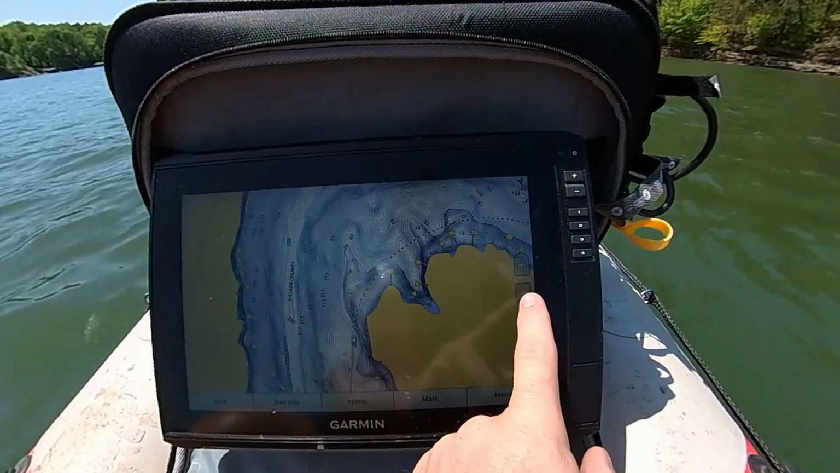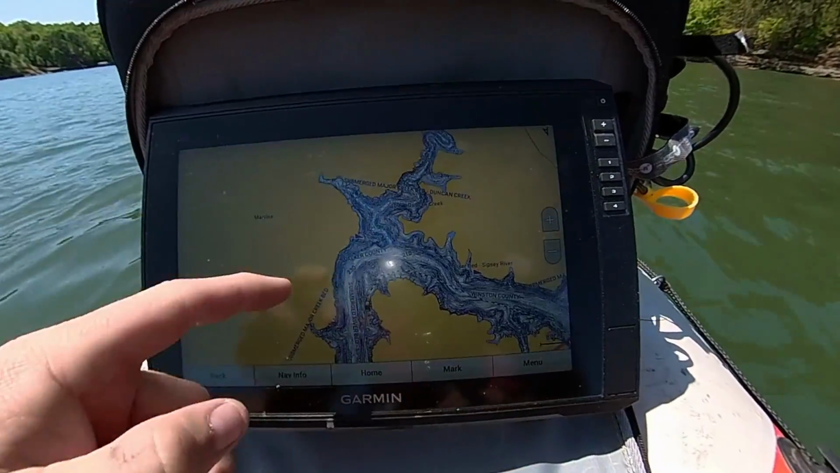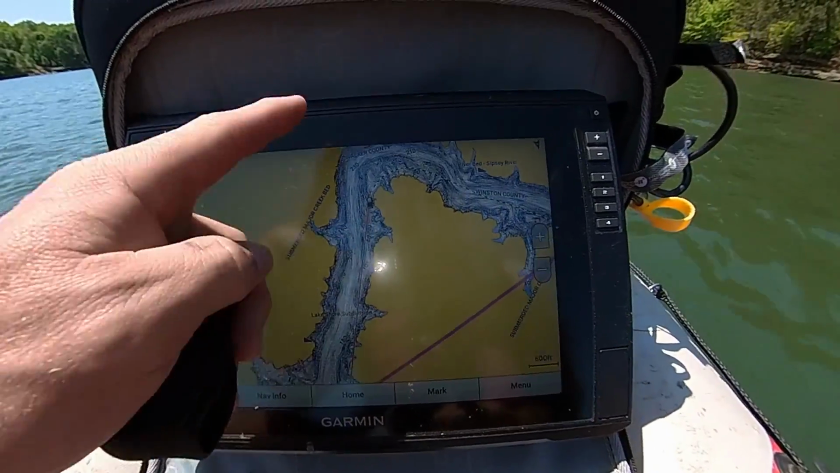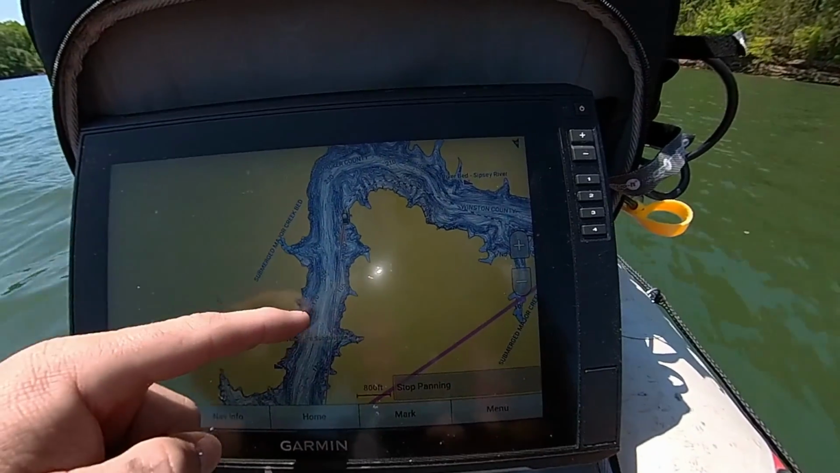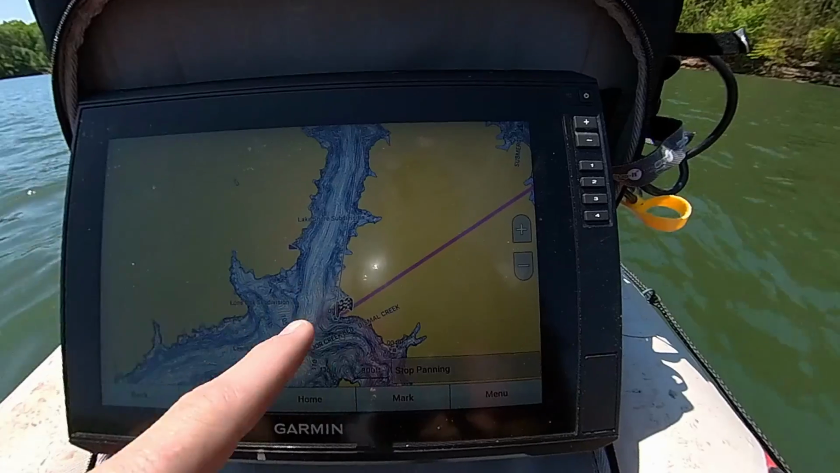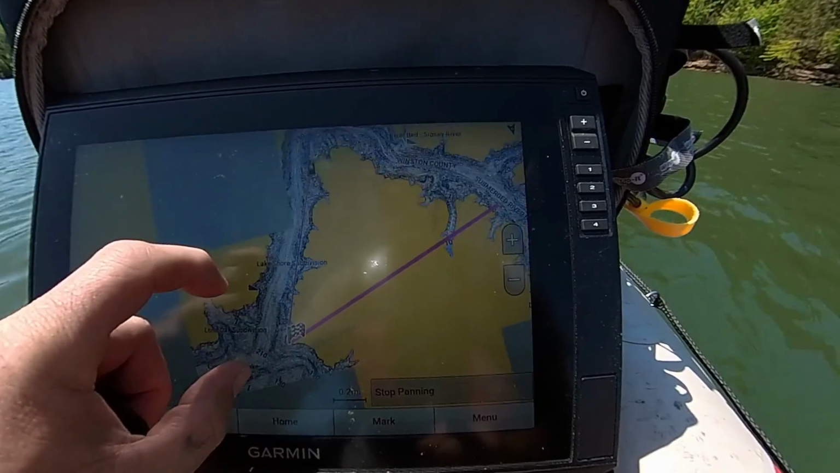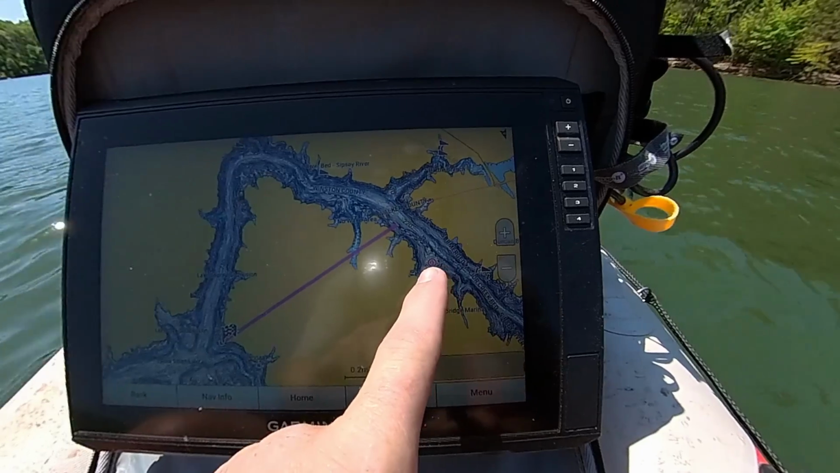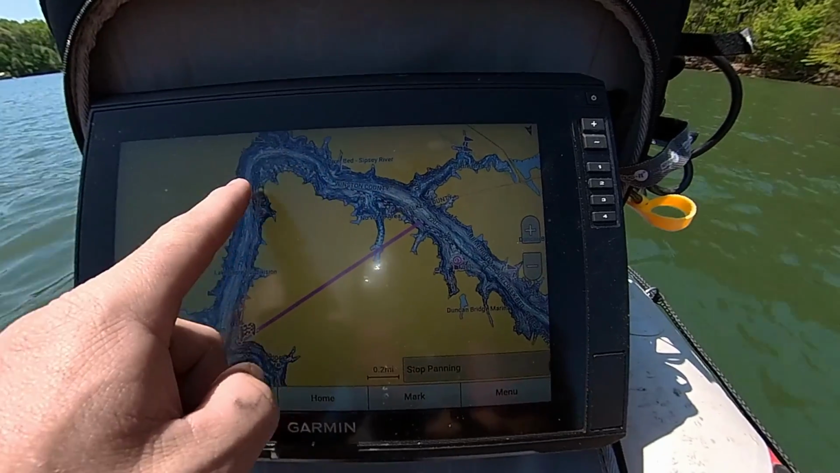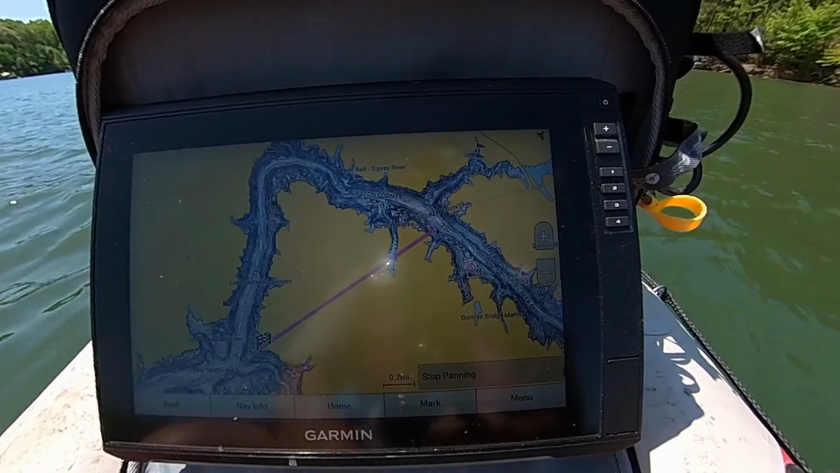Check this out. Let's just zoom out here for a minute, show you guys what I'm talking about. Now we're turning the wrong way, but I got the waypoint marked. There's our boat right now. We're facing the opposite direction we need to be just because the wind blew us, and that's where we're going. That was the only boat ramp that we could find that was closest, so we got to go all the way around, which is a long trip.